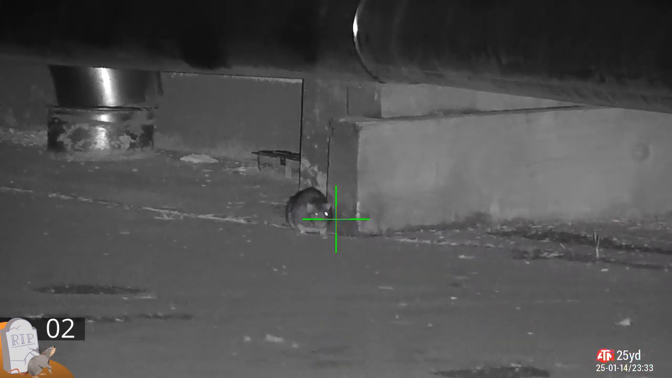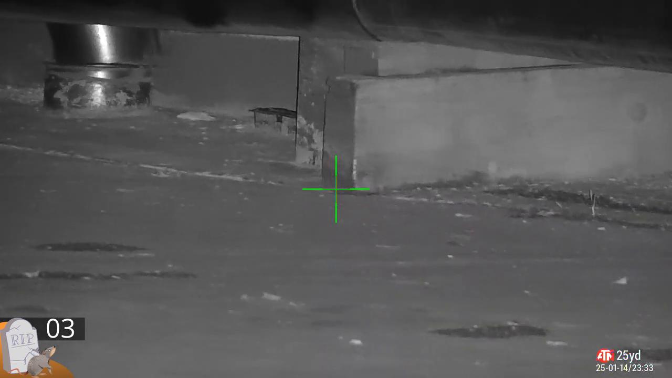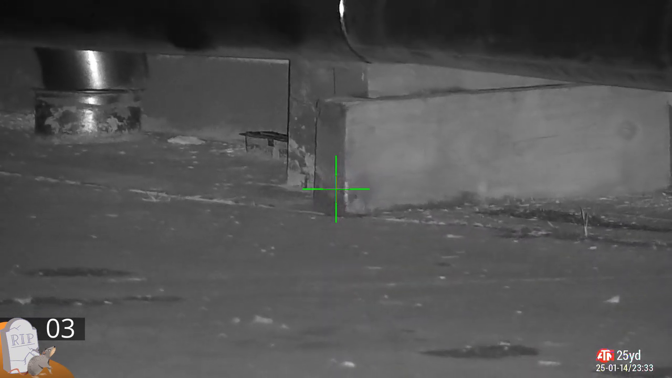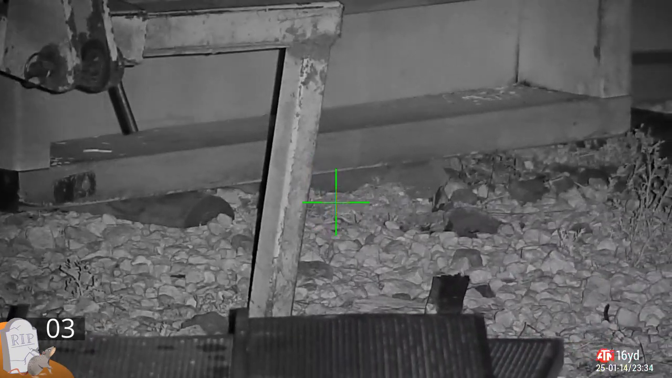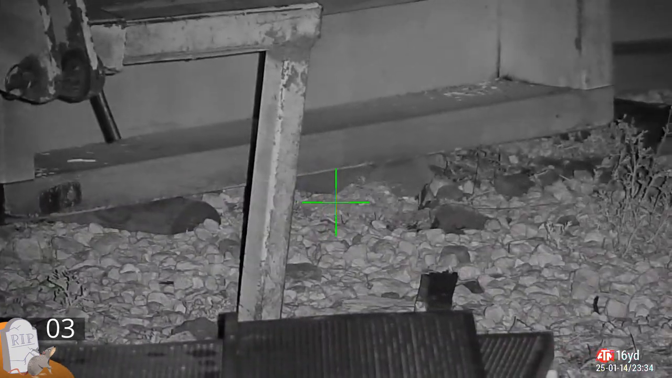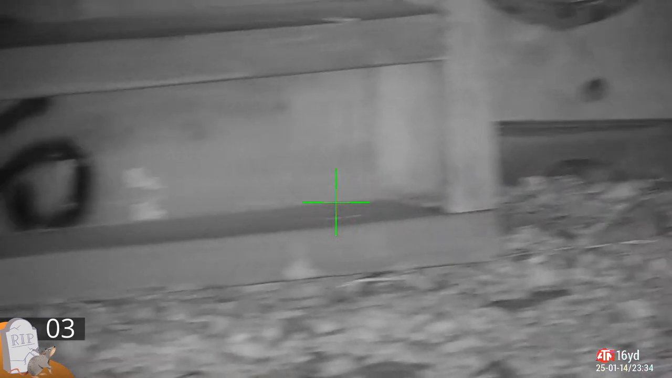This is a high body shot on this one across the farmyard. He does bolt off, but he bleeds out, and trust me, I pick him up and have to clean the mess up as well. I've got some underneath some machinery. Now this equipment doesn't have to be down on the yard that long for them to make a home under it. I was speaking to someone a while ago and they said rats find the food source, then they find the home, and that is very, very true.